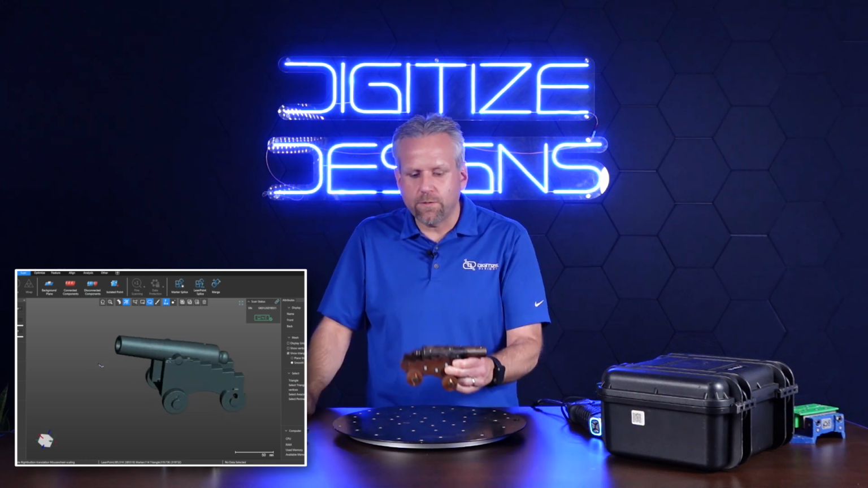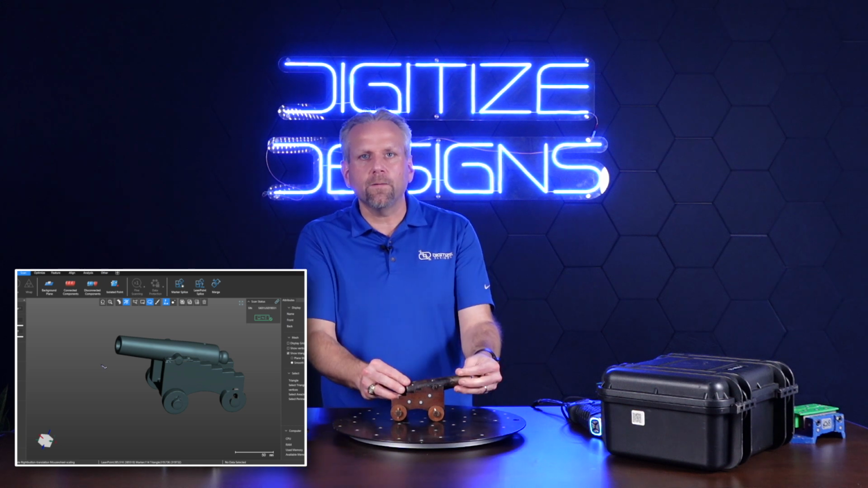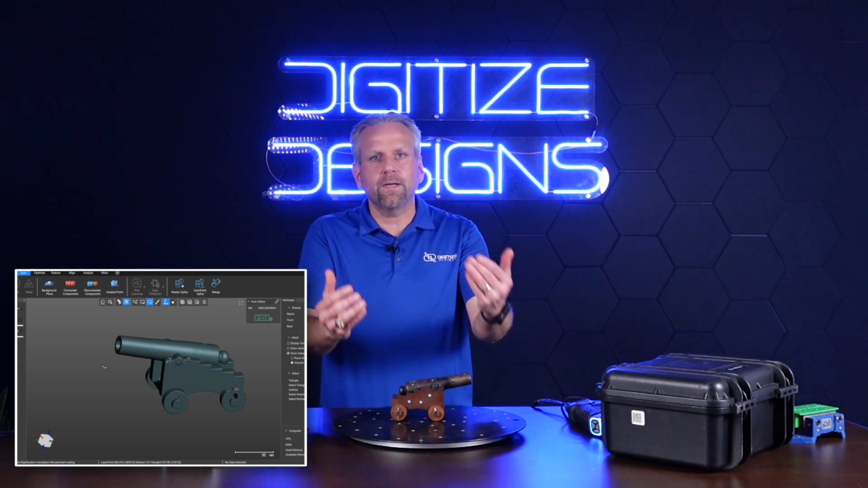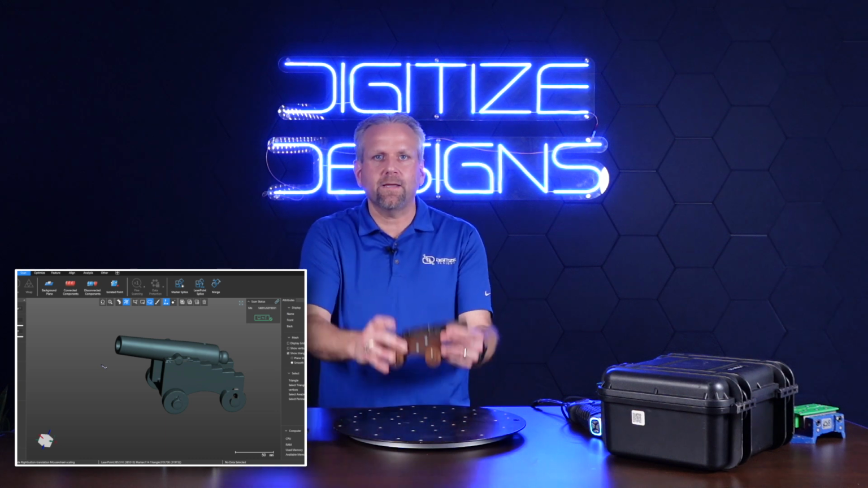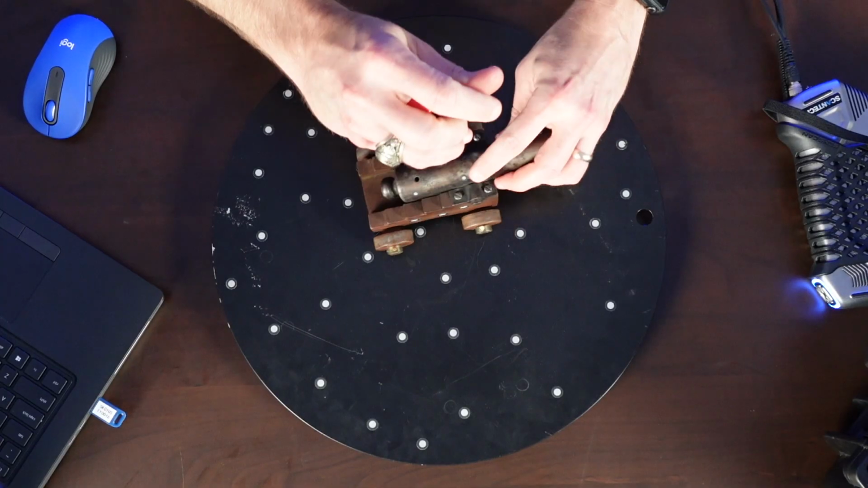And now what I'm going to do is actually disassemble this, and we're going to scan the barrel separate and the carriage separate. And then we can realign them in the software based on this scan that we did with everything together. I'll take this thing apart.